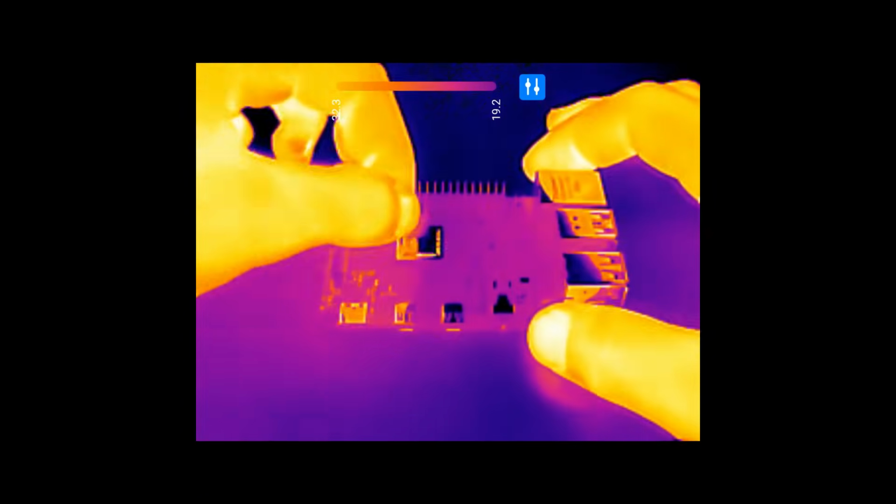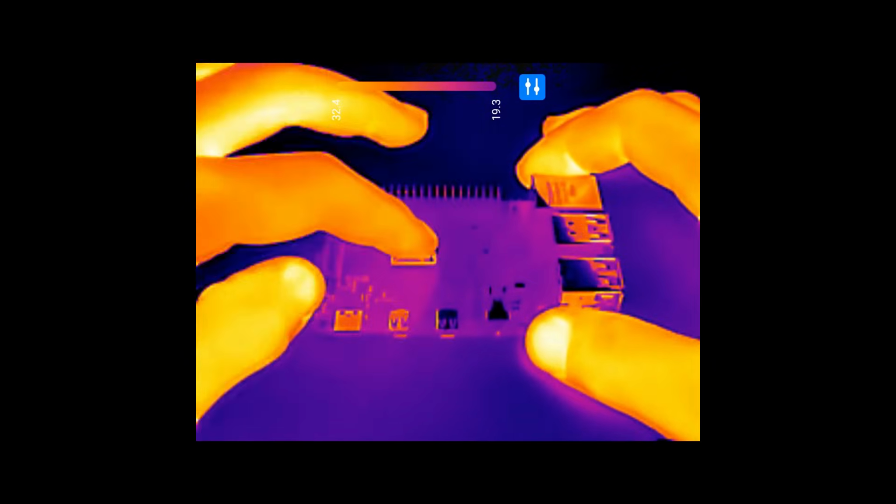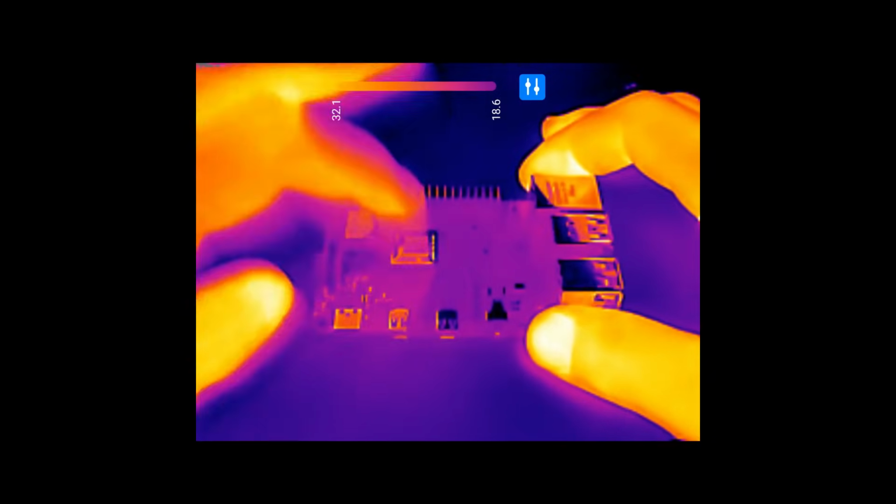After attaching this piece of tape, you can see that the measurement is very stable. Even when I'm rotating it, you can see that the part around that isn't covered by the tape is reflecting all the different temperatures of the objects around it, but the part in the middle is giving a reliable measurement. So now that that's taken care of, let's actually turn on the Raspberry Pi and see what happens if we start making it do some work.